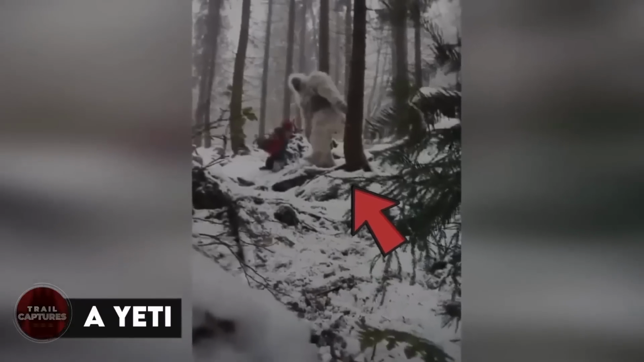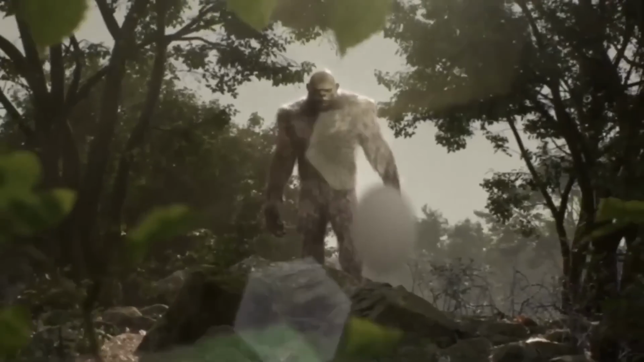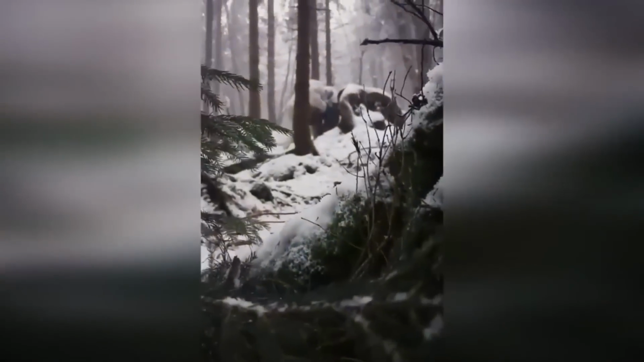A Yeti. Encountering a Bigfoot from a distance is one thing, but witnessing the spectacle of a colossal creature stumbling and tumbling takes it to a whole new level, and that's precisely what this individual managed to capture on camera. Two immense beings, possibly Yetis, were observed devouring an animal, and within seconds, one of them lost balance and rolled down the icy slope. Despite being recorded in 2016, no one has been able to provide a reasonable explanation to this day.